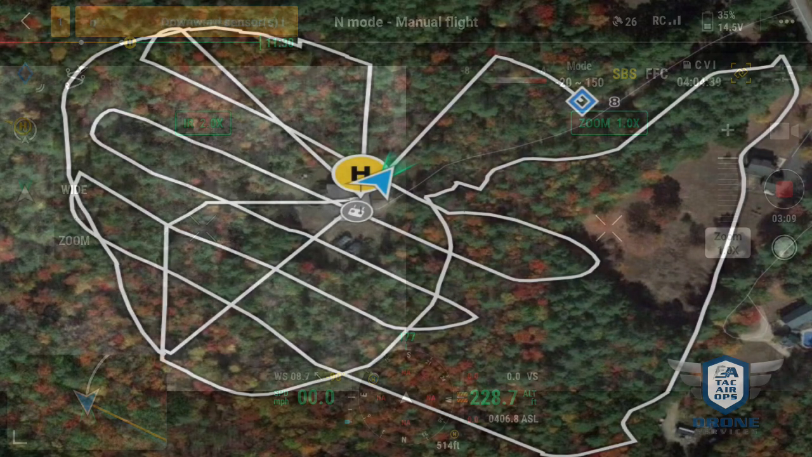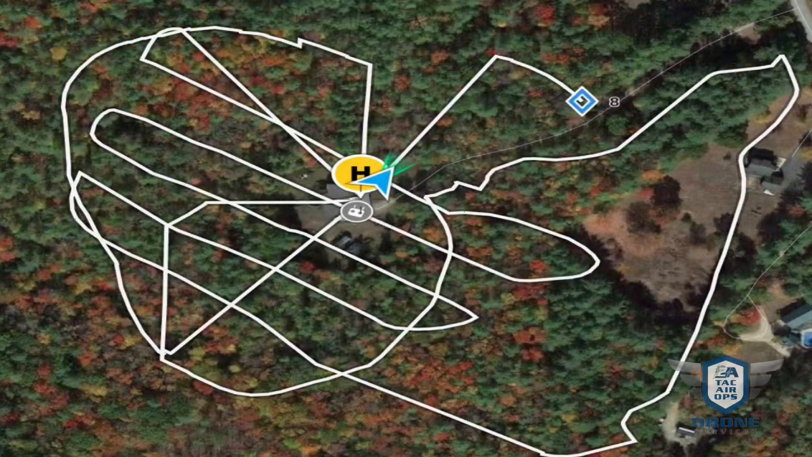You can see from this overlay, this was towards the end. You're looking at almost an hour and a half of work, which includes the downtime of taking off and landing and switching the batteries. You can see we did some large loops. We checked by the road and a couple other areas, and we started doing this back and forth grid area search, and it still did not produce any targets that we felt could be a dog.